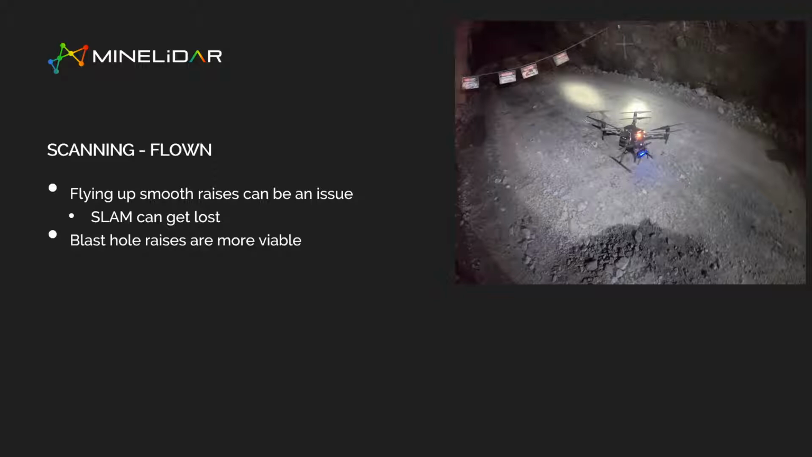In blast hole rises, you don't really have those issues because there are a lot more features that it can use to understand how quickly it's moving up and down. The other factor is how big your rise is, as there's a limit to its field of view. You can't really see scale here, but that's a flight up a rise.